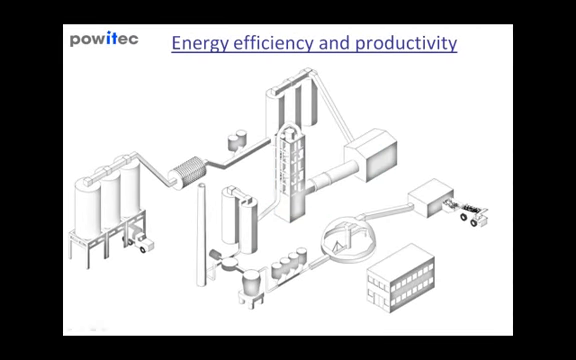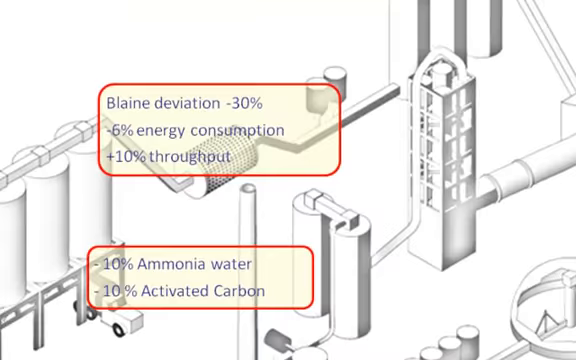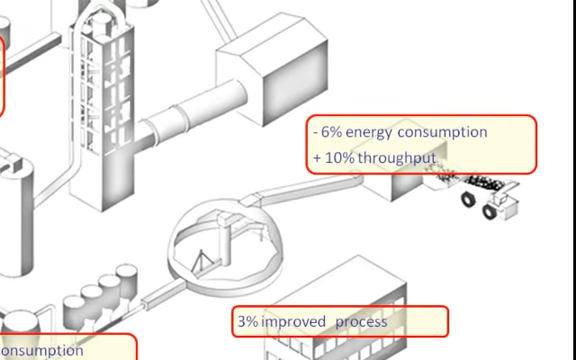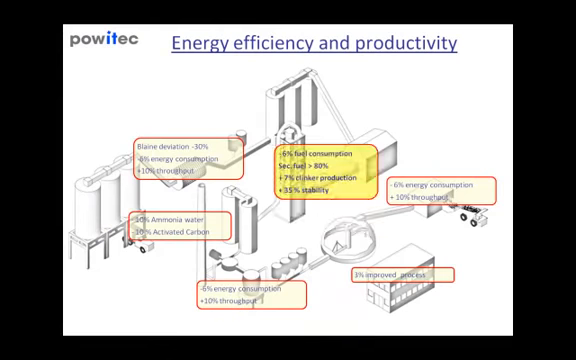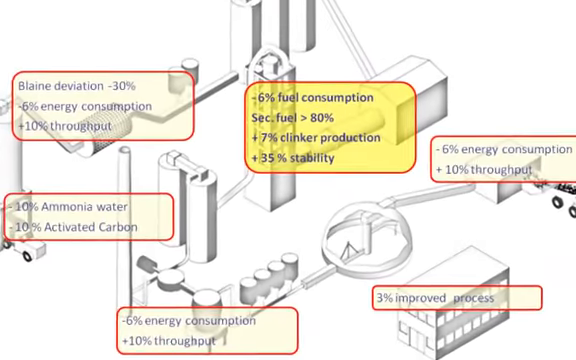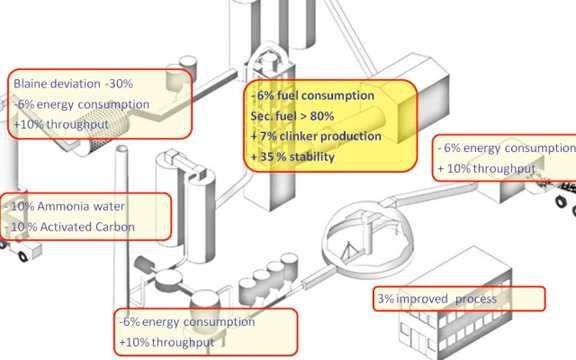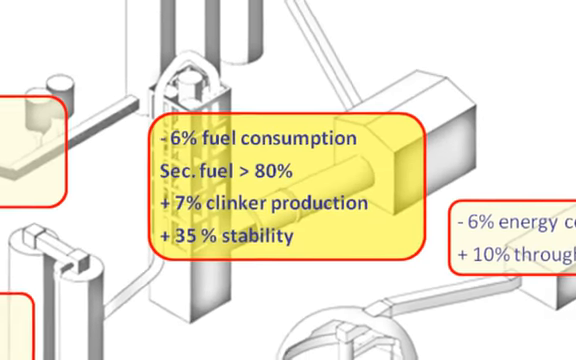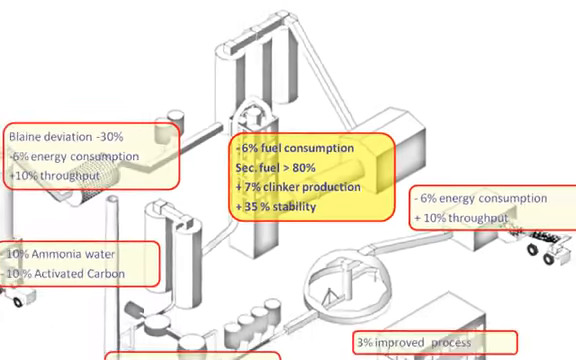If we have a short look at the results of Powitec products, I do not want to bore you with the results of all our products and refer to separate presentations, movies or brochures. One example which I would like to show are the results of the PIT navigator, which can achieve -6% fuel consumption, a secondary fuel rate of over 80% at the main burner, plus 7% clinker production, plus 35% stability, and this all at the same time.